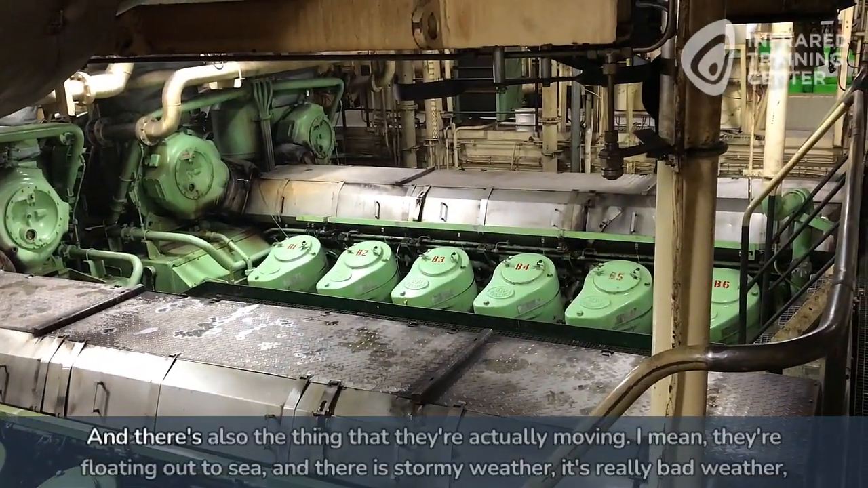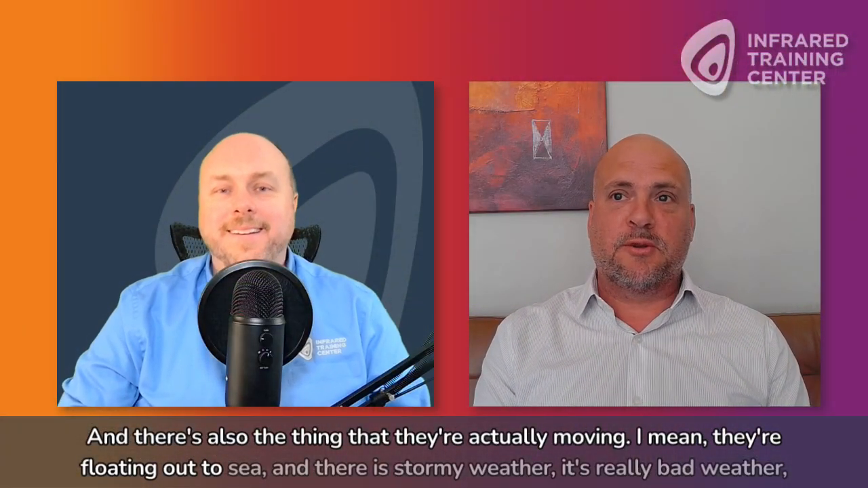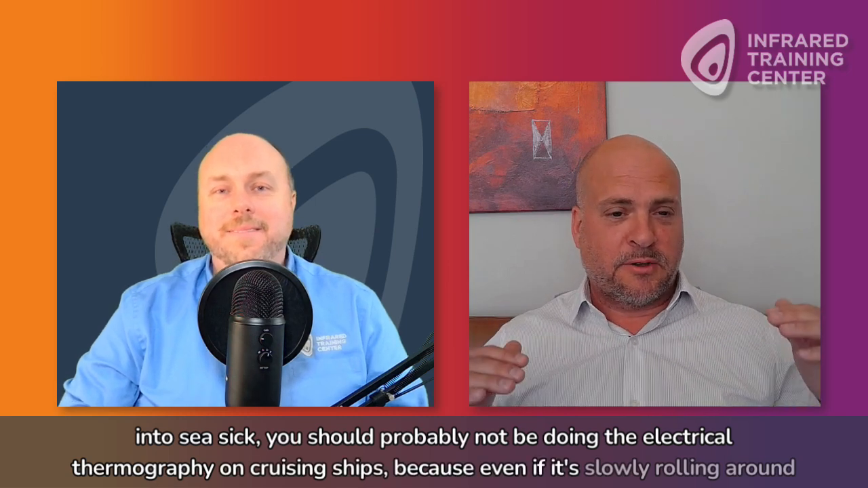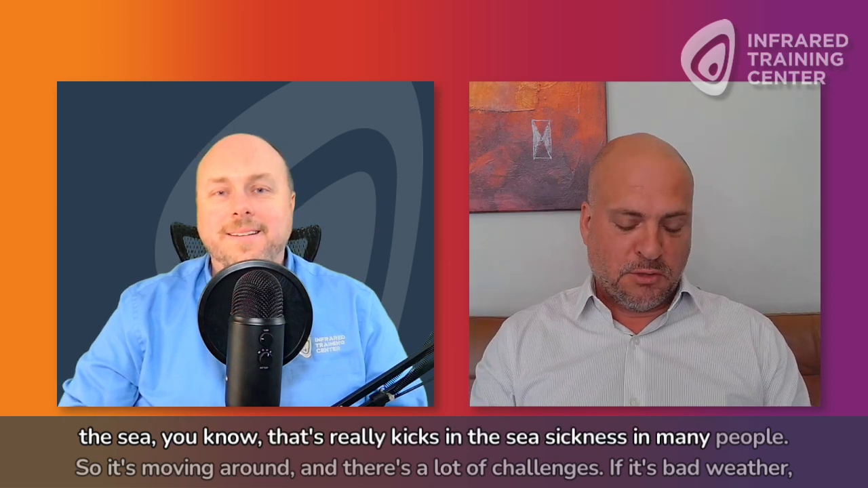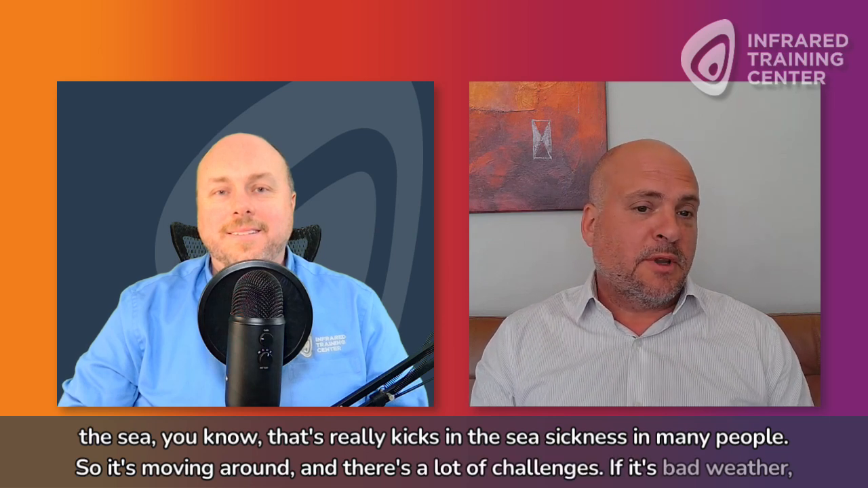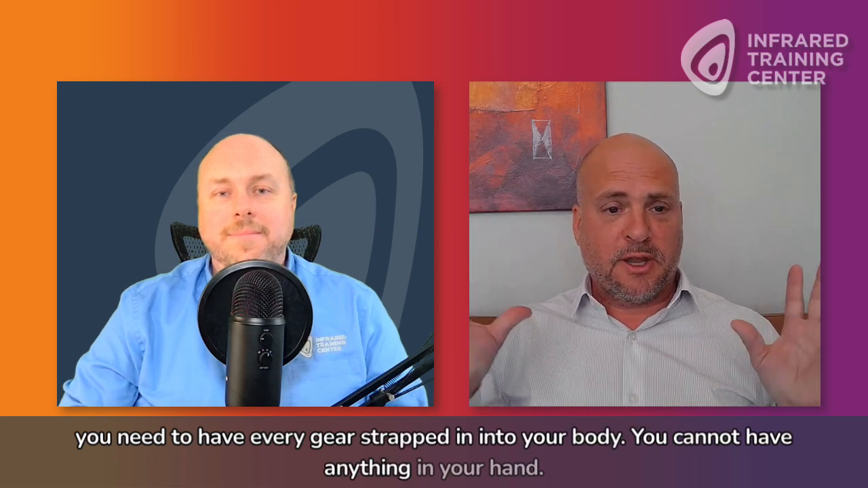There's also the fact that the ship is actually moving. They're floating out at sea, and there's stormy weather, really bad weather, rain, and the whole ship is going back and forth. If you get seasick, you should probably not be doing electrothermography on cruising ships, because even when it's slowly rolling at sea, that really kicks in the seasickness in many people. So there are a lot of challenges. If it's bad weather, you need to have every piece of gear strapped to your body. You cannot have anything in your hand.